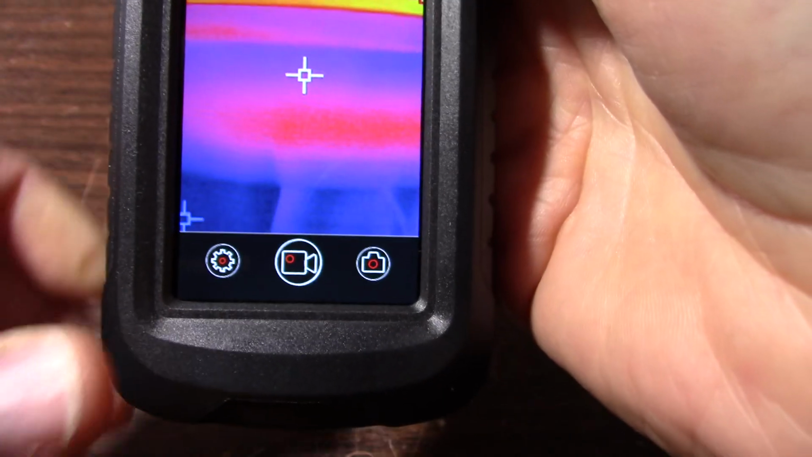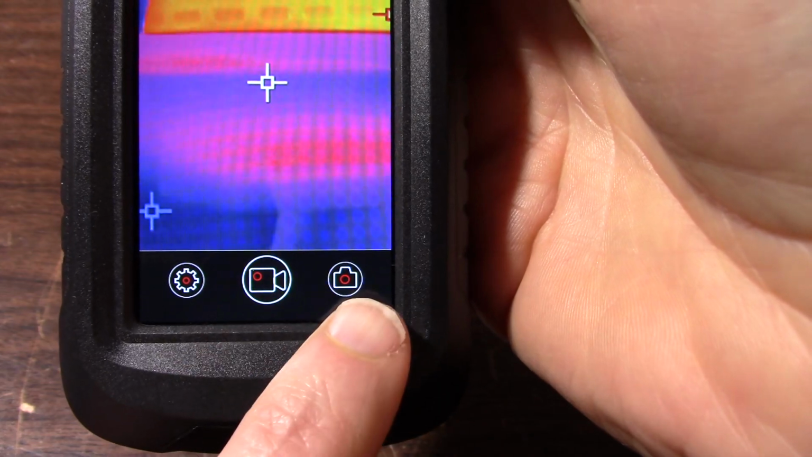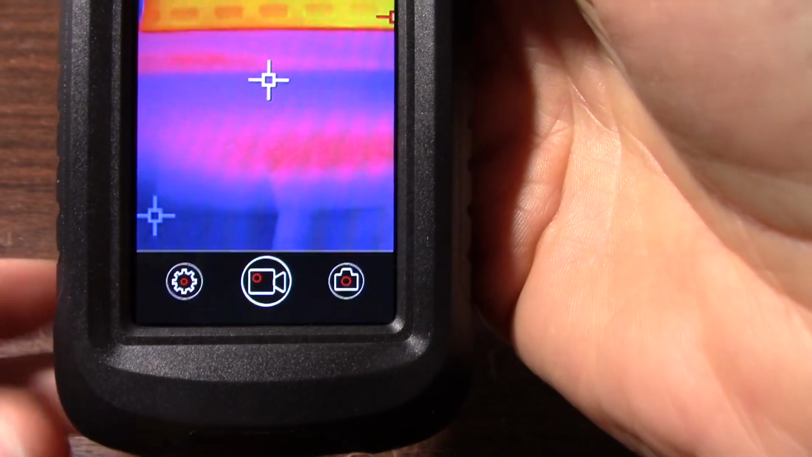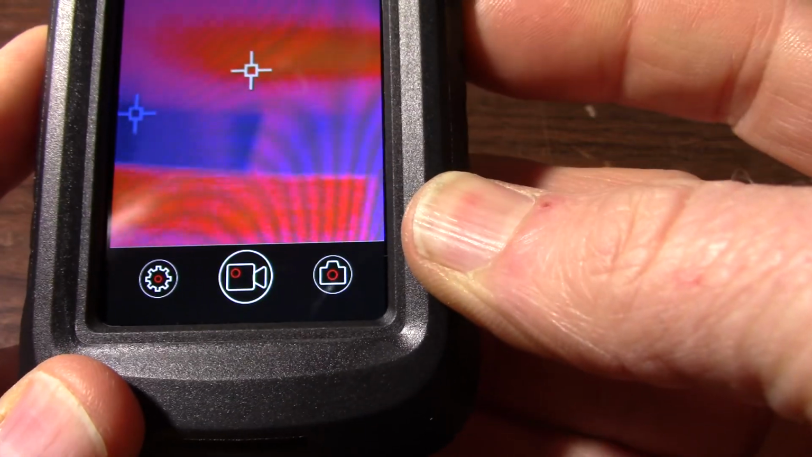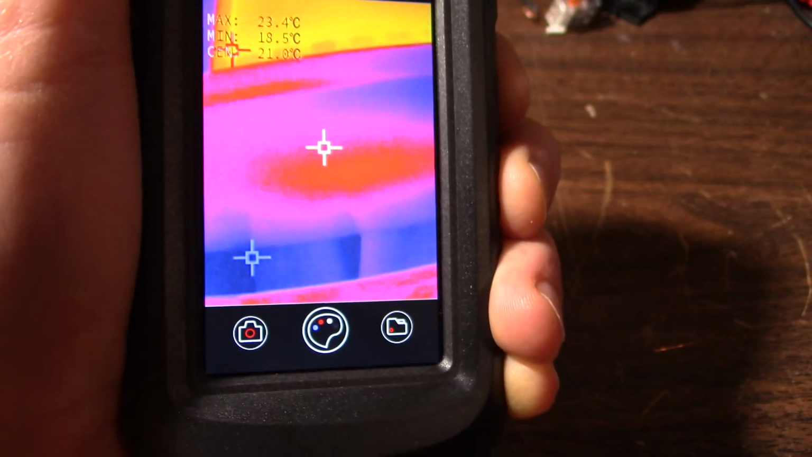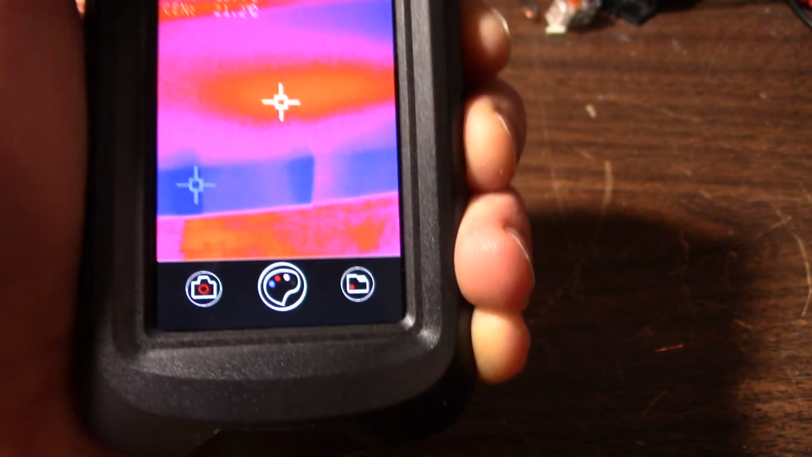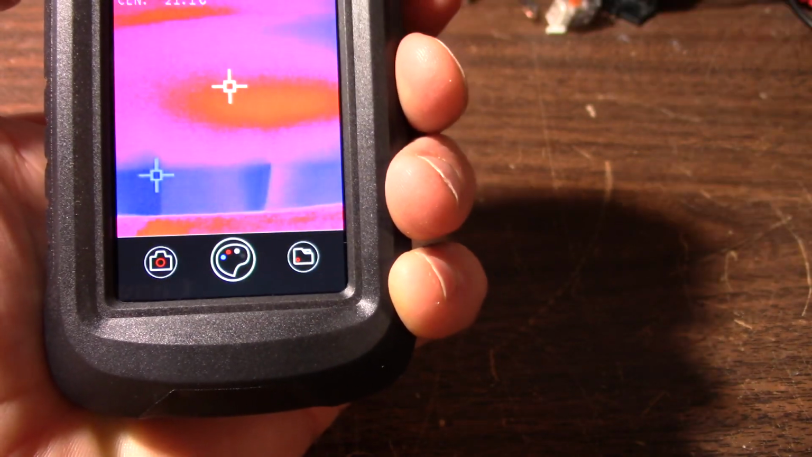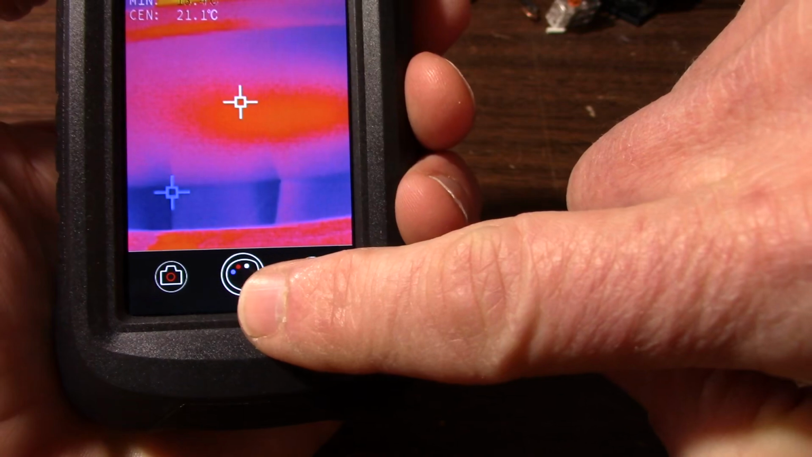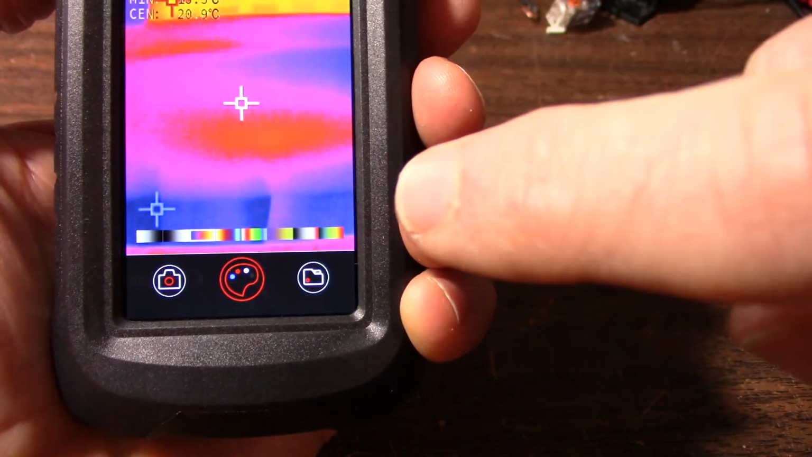Down here you have your modes, like you have video, photo, setup, and if I press these buttons on the side here and scroll through the options, this palette here, you can select the different color palettes. Once this icon is in the center here, you quick press the power button and it highlights it.